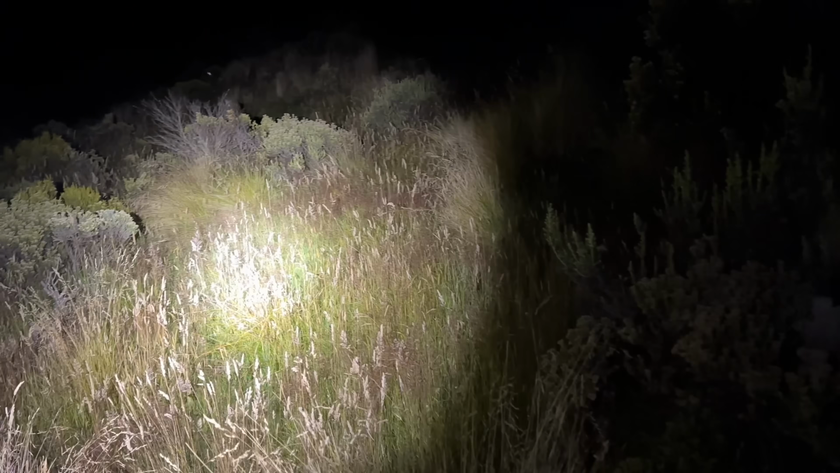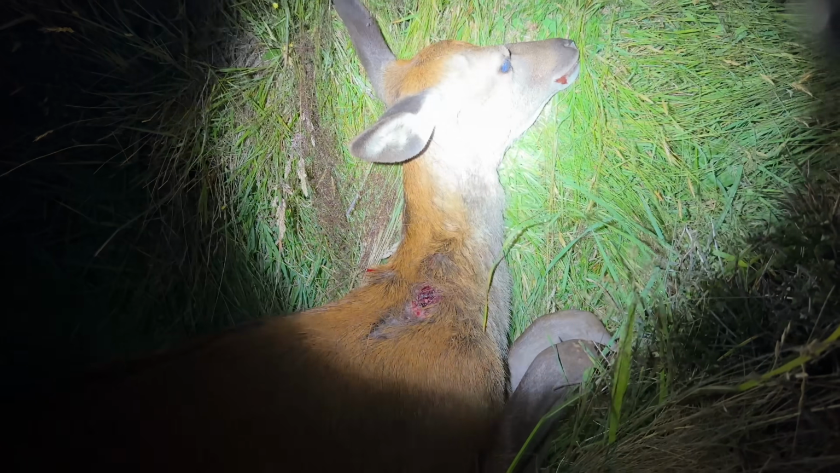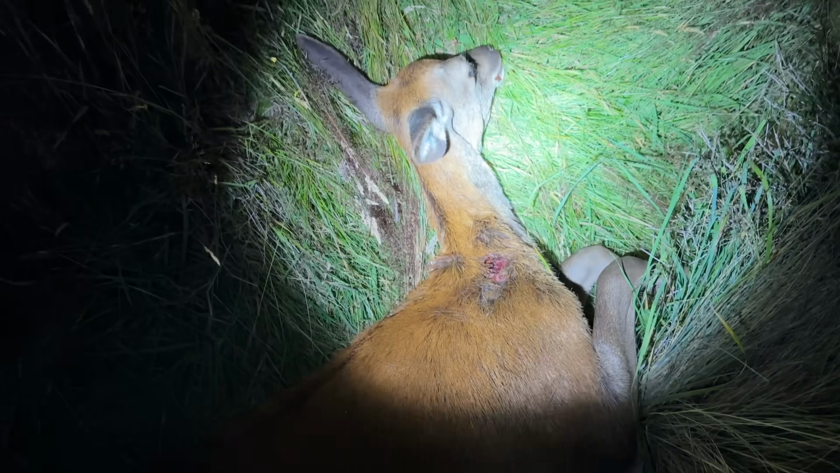You can see where all these deer have been sitting. Look how tall this grass is. Man, there's some food in here for them. No wonder they didn't want to leave. There we go. Perfect neck shot. No meat wasted. We'll get to dealing with it. And then